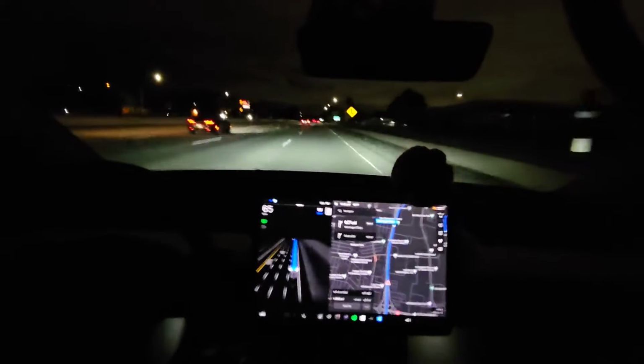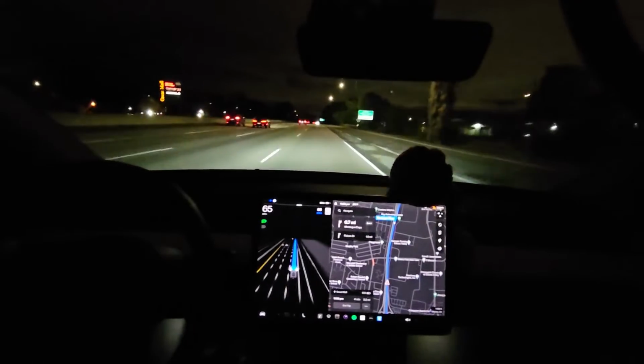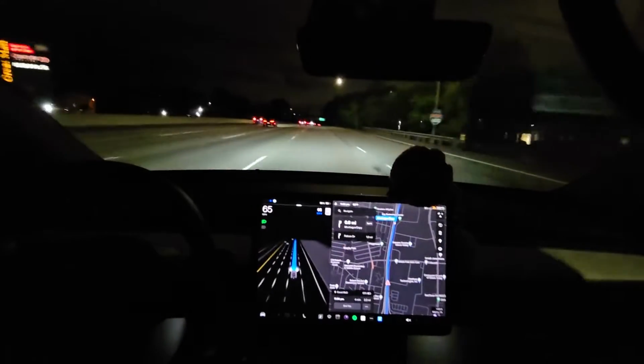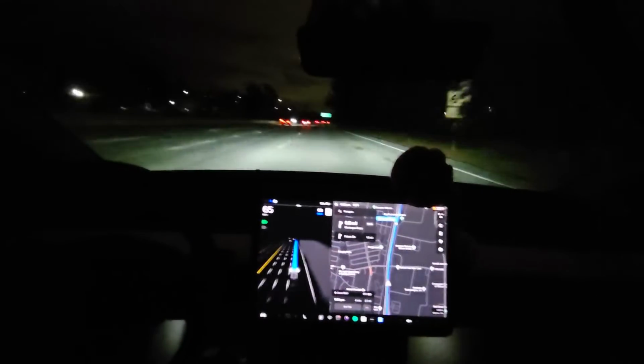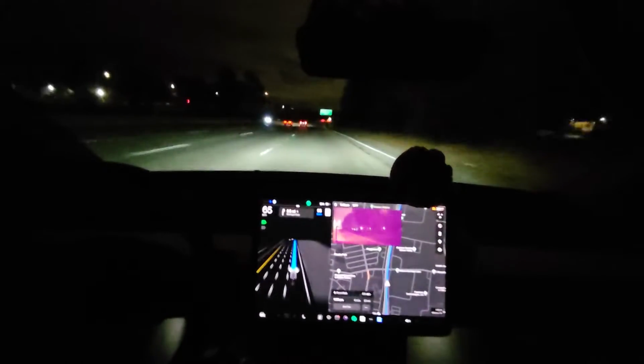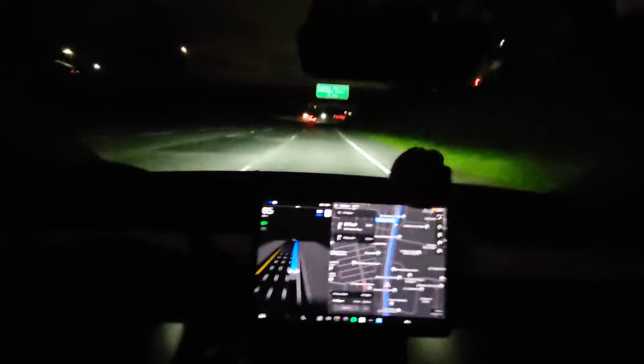So far, so good. You can see how the graphics are different now. The blue line here is much wider than before. It used to be a more narrow line. I feel the lines seem a bit more confident looking.